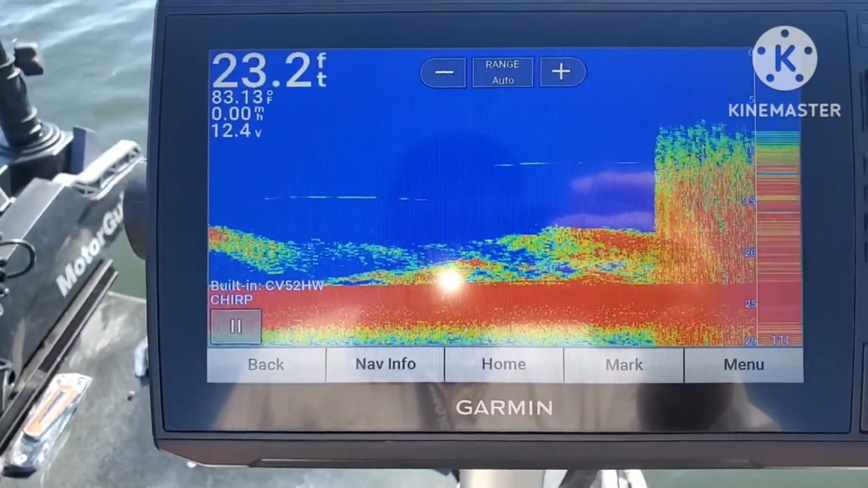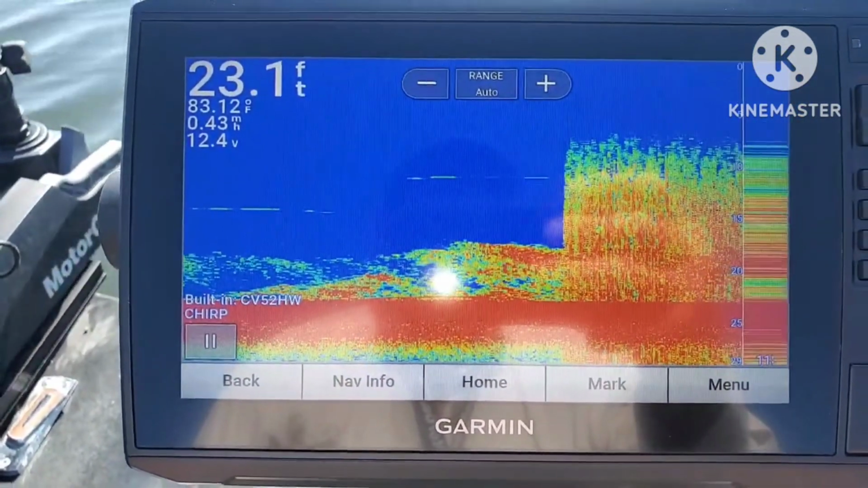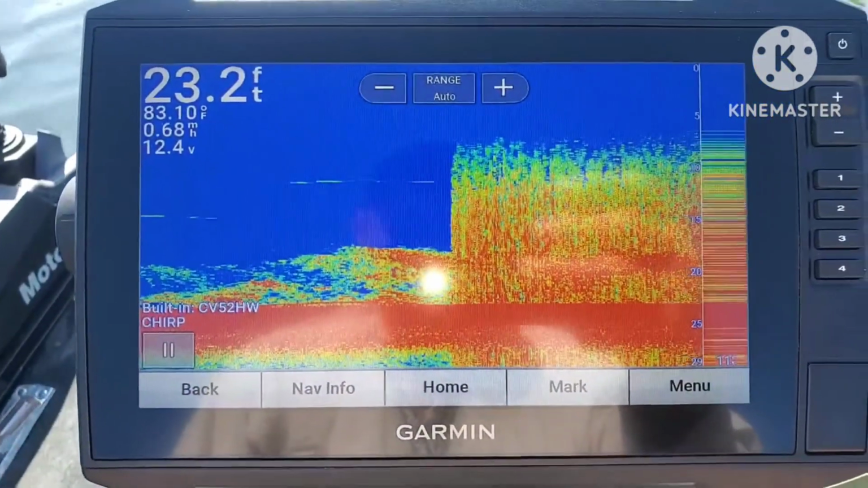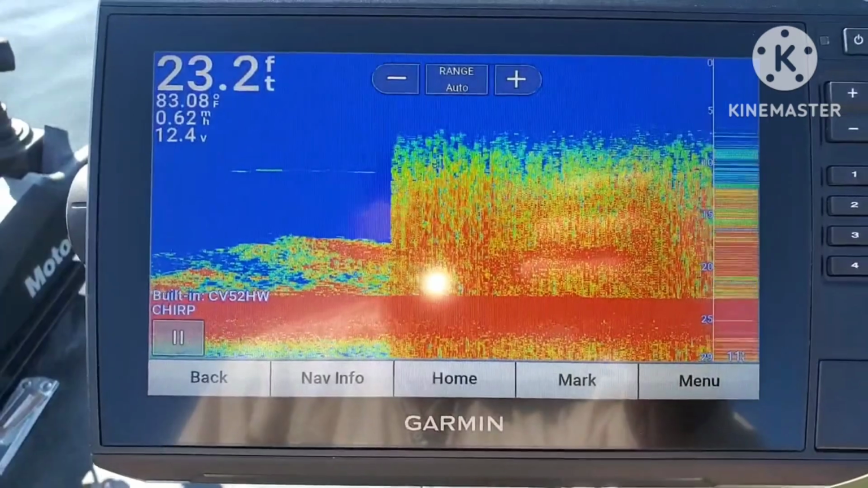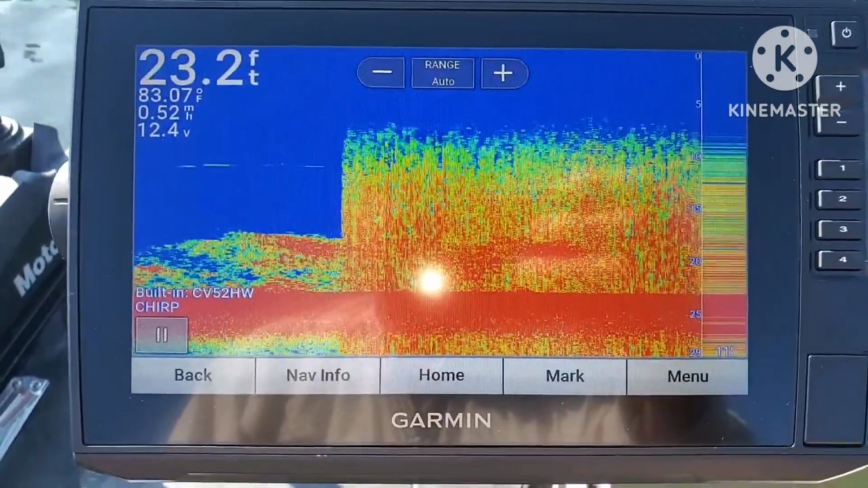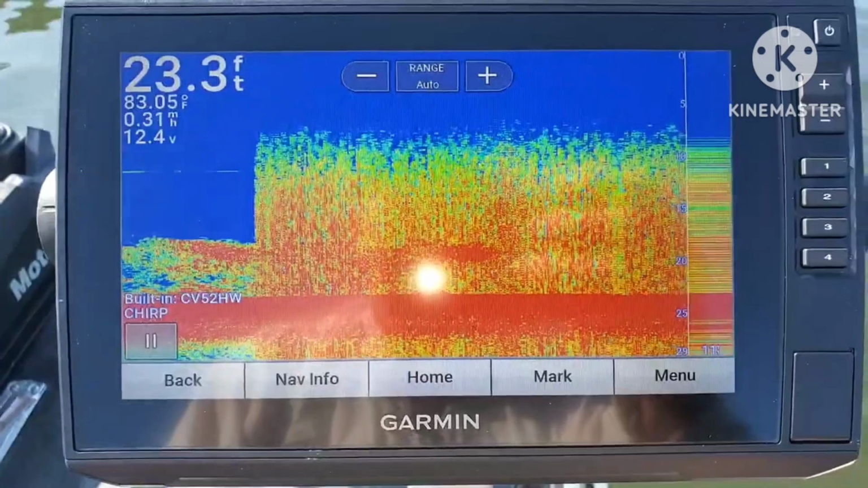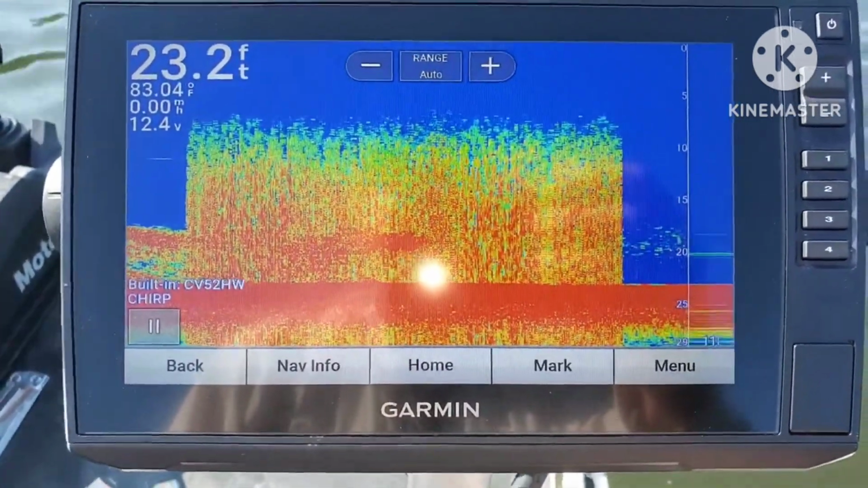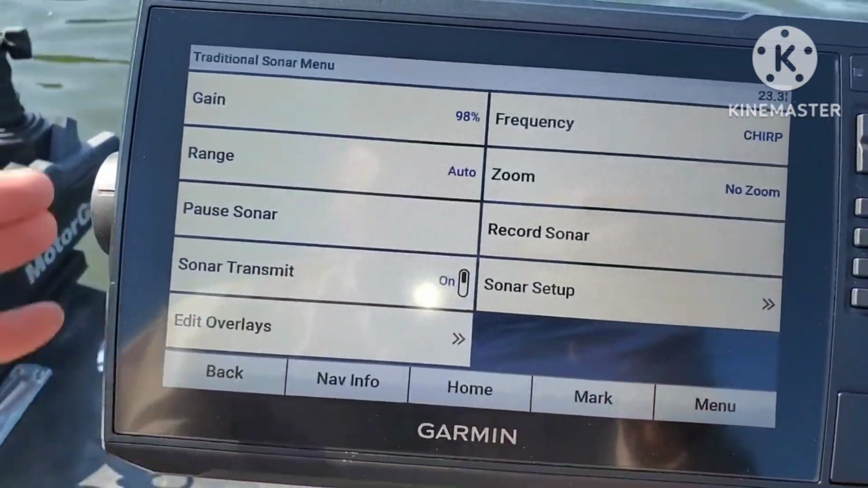As you can see, the interference is tremendously increasing, and that's only on about speed 3. So I slow it back down, or turn it off. Interference goes away. So let's make some settings changes.